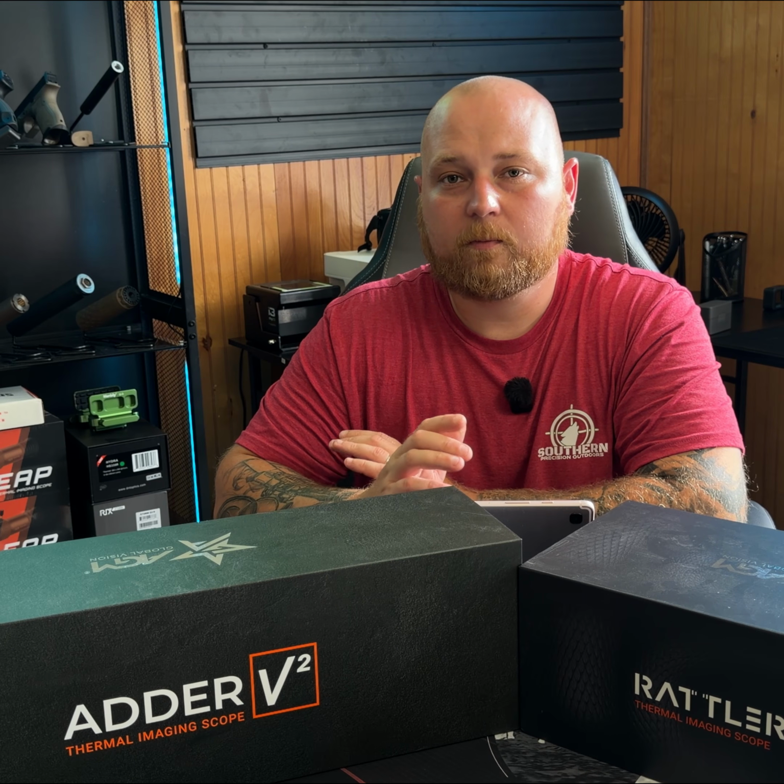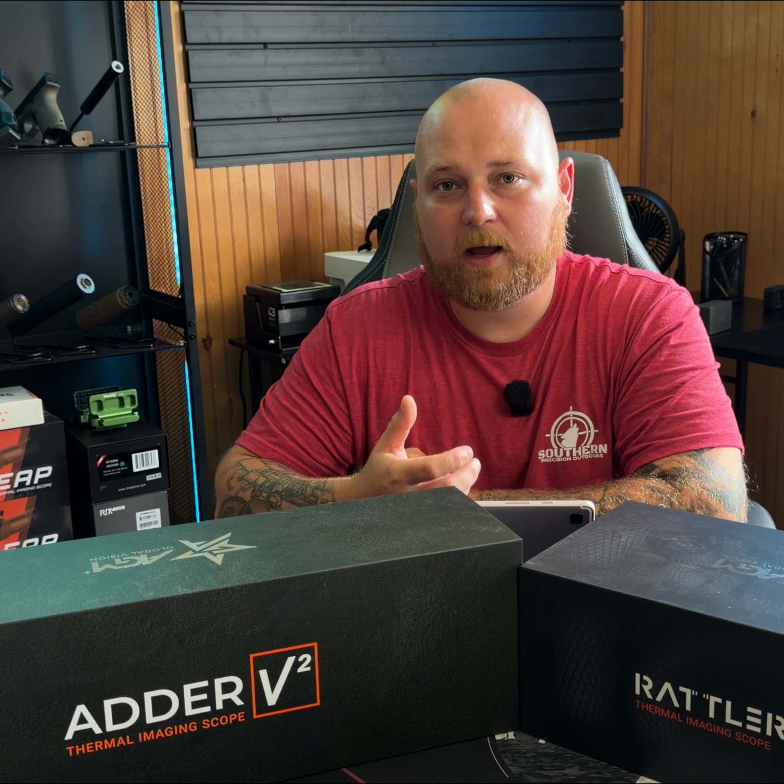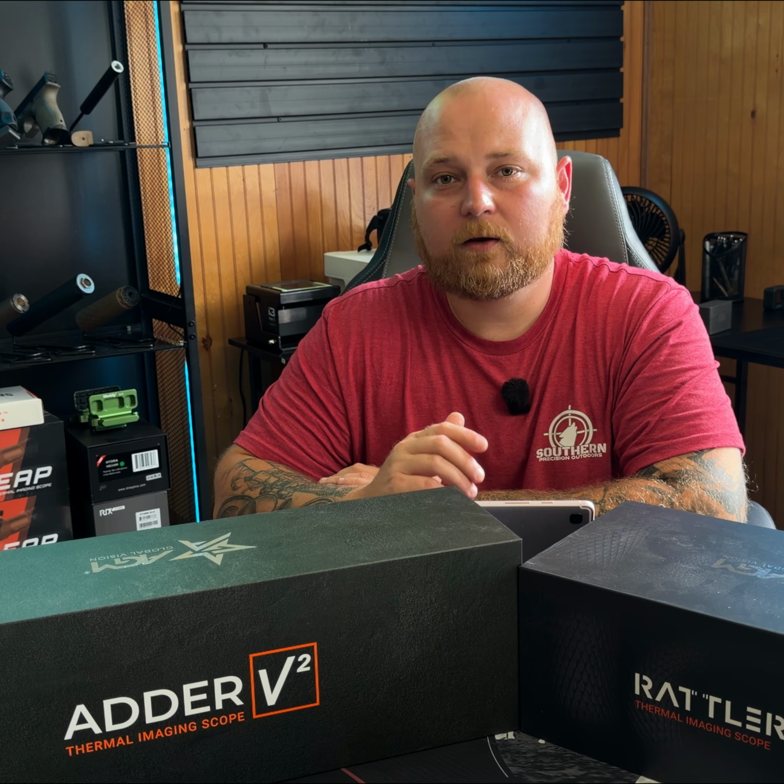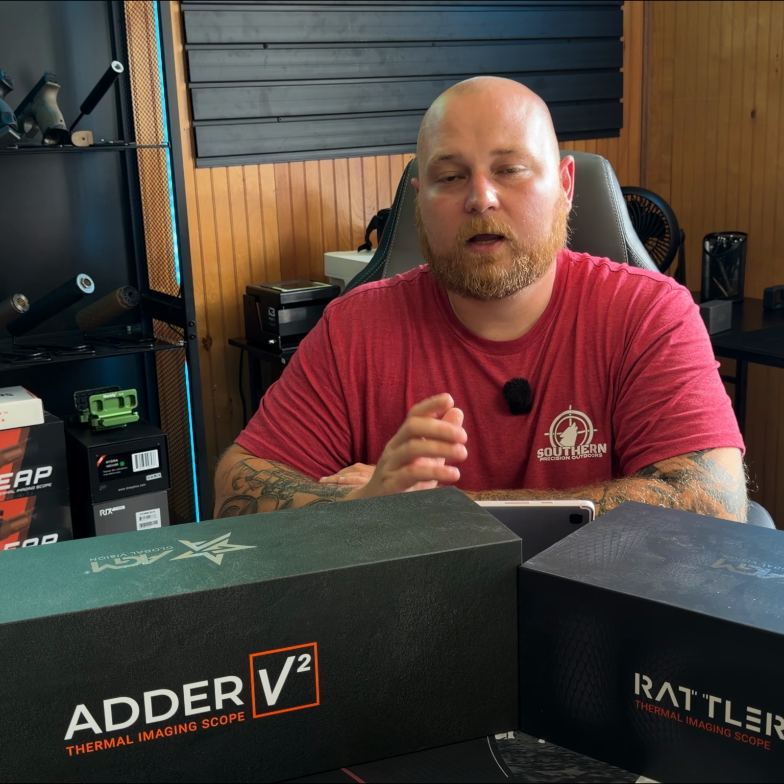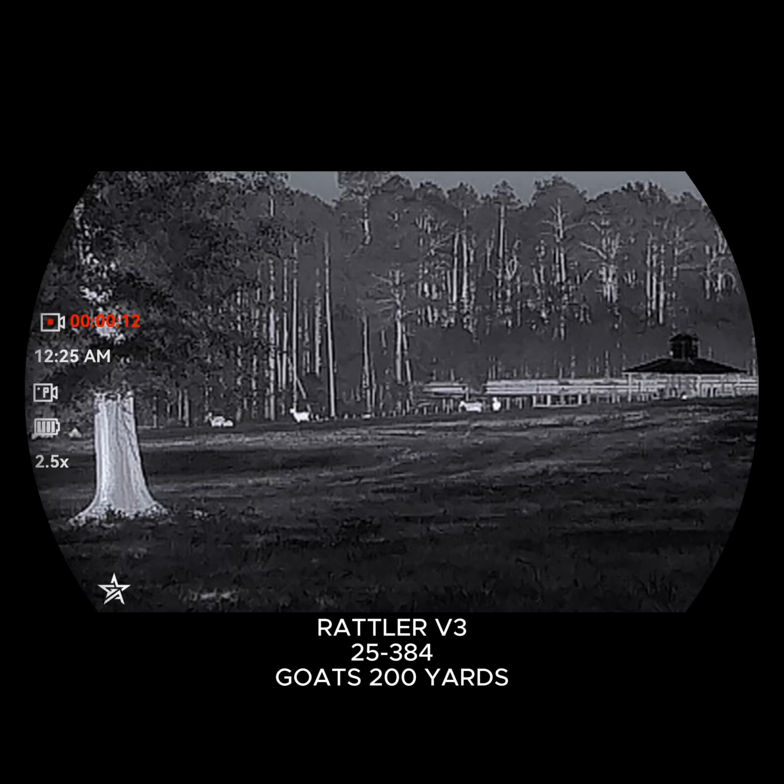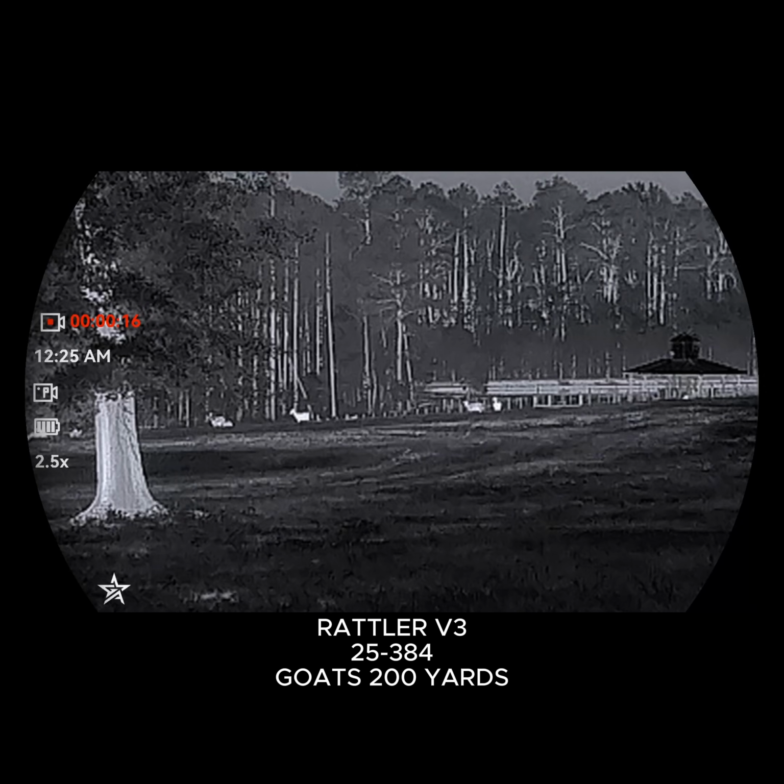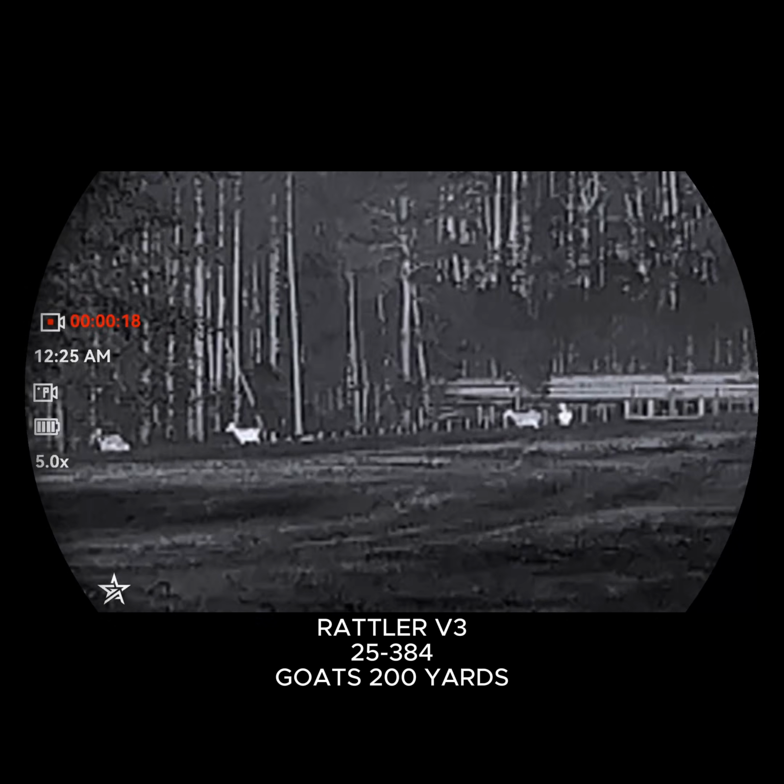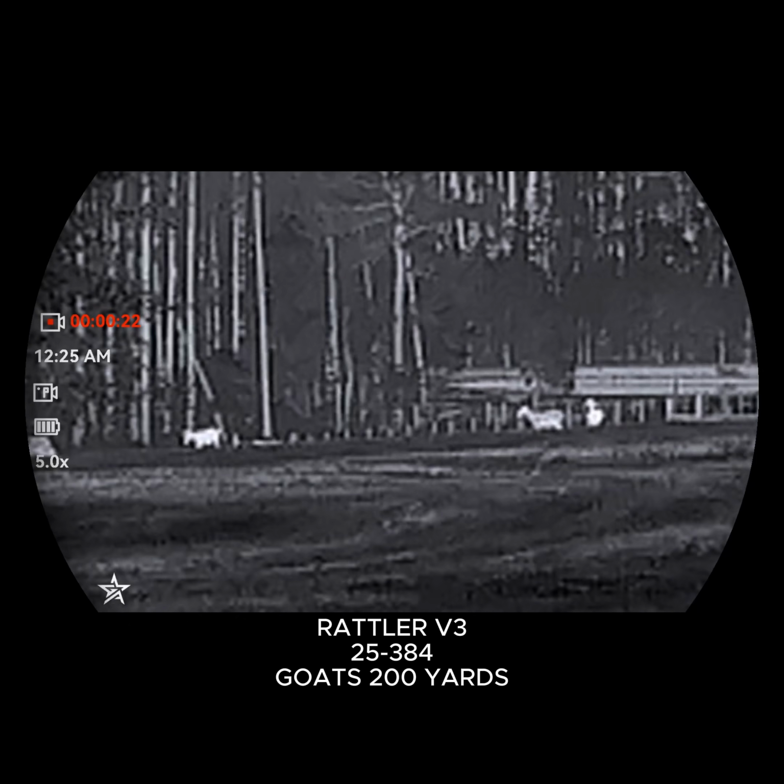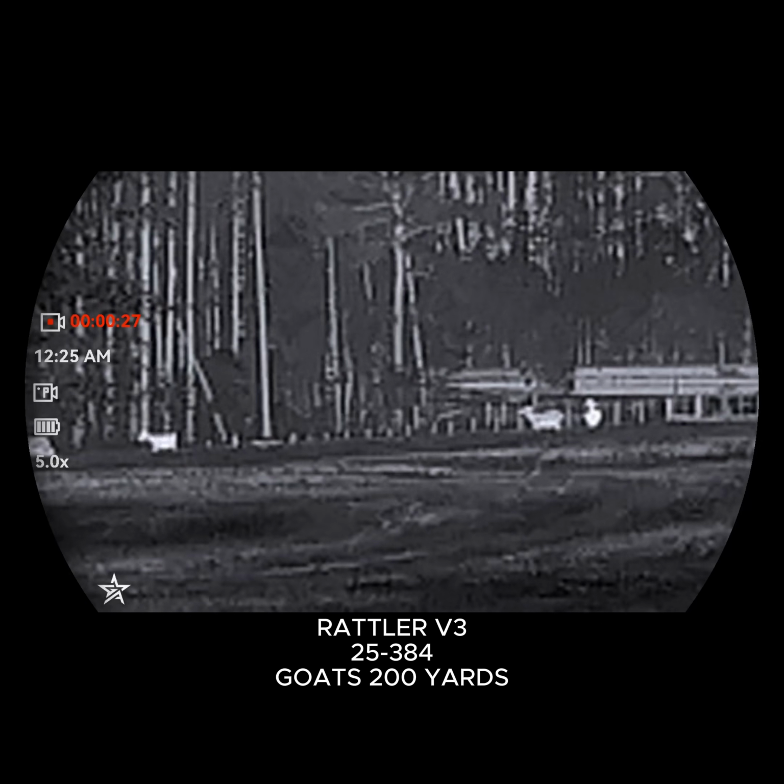You are also getting a much farther identification range so you can properly identify animals. Now, with a 384, your zoom is another thing that you will notice a pretty large difference in, is that when you zoom in, you can still get a pretty good and defined image, even though you're zooming in at a further distance. So a 384 really does bring out the best in all of those qualities. I would highly recommend one to just about everybody out there, depending on your budget and your needs.